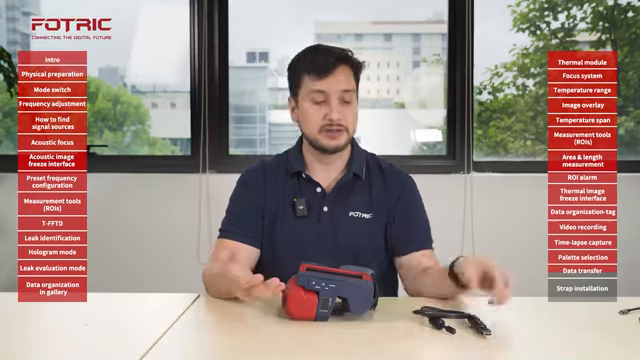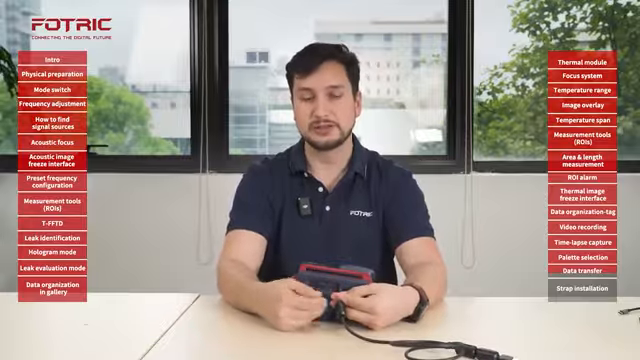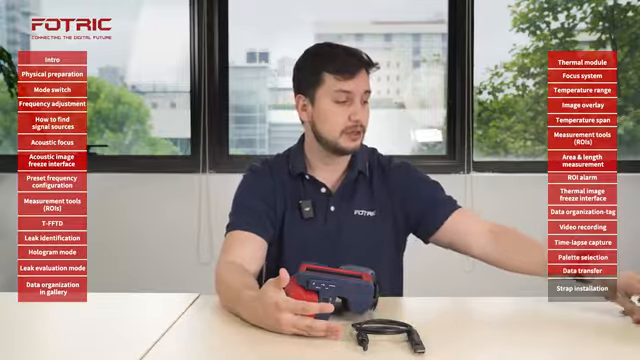You can also live stream the display of the camera onto a projector or a larger screen by using the HDMI interface. We're going to use the micro HDMI side of the cable, plug it onto the right side port that is underneath. It is very important that you use certified cables and preferably the cable that comes together with the camera to ensure performance. With that, by using the HDMI cable, I can live stream non-radiometric video.